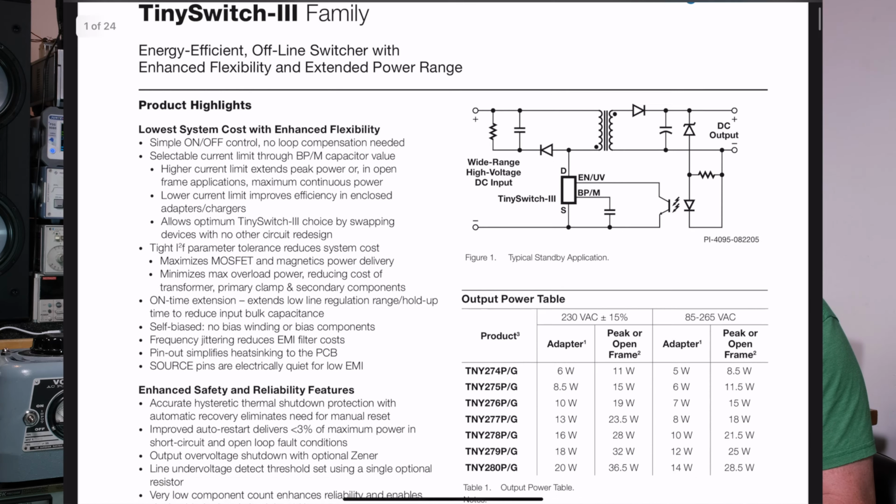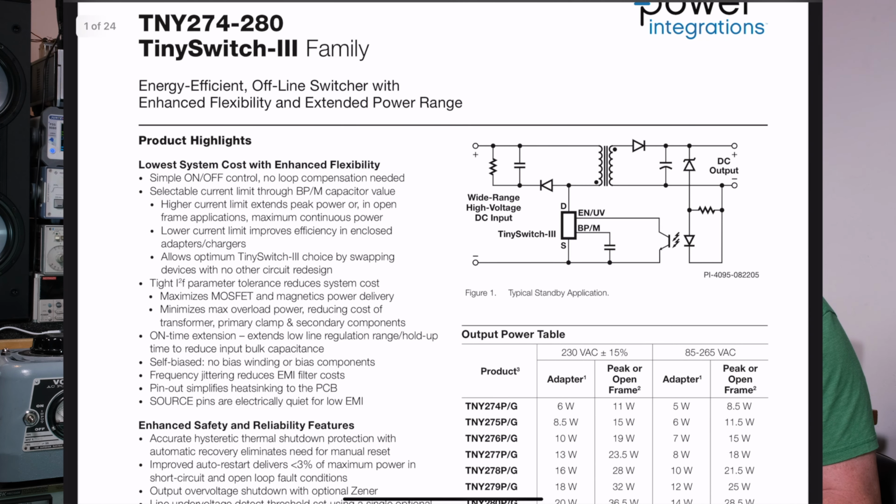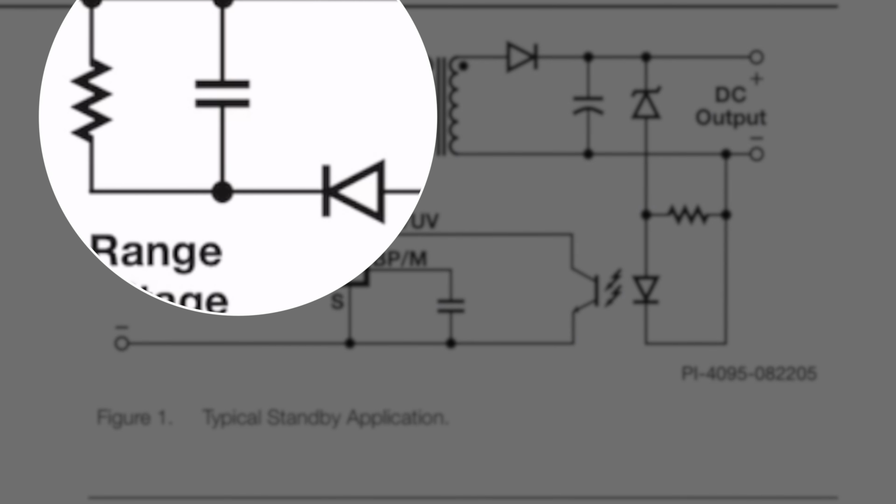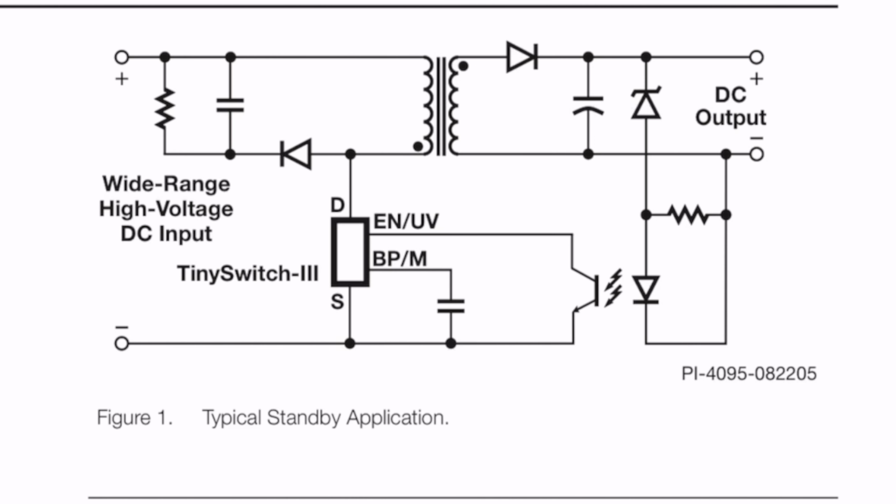Now let's go back up and look at the schematic. What you see is the power at the left side. Hey, look, they're ignoring their bulk capacitor too. So they're just showing plus and minus. That's coming off the bulk capacitor. And then that circuit at the top left, the resistor, capacitor, and diode, those things are your snubber network, okay? And I'll talk about that in a minute.